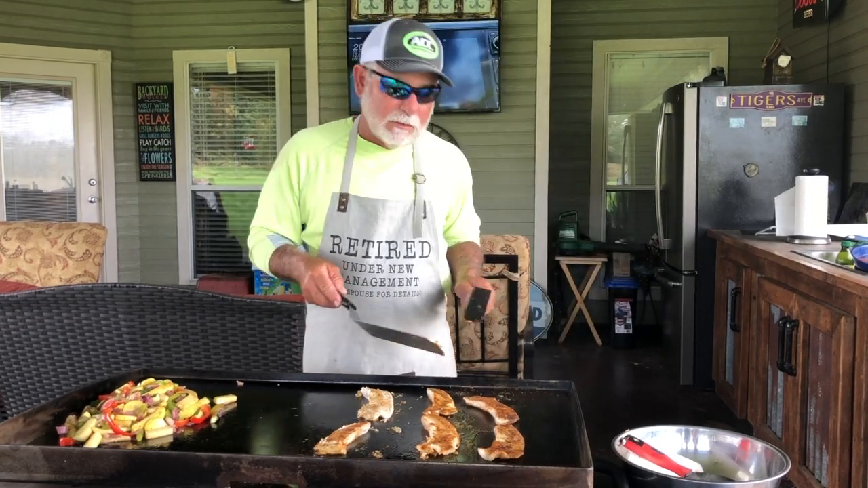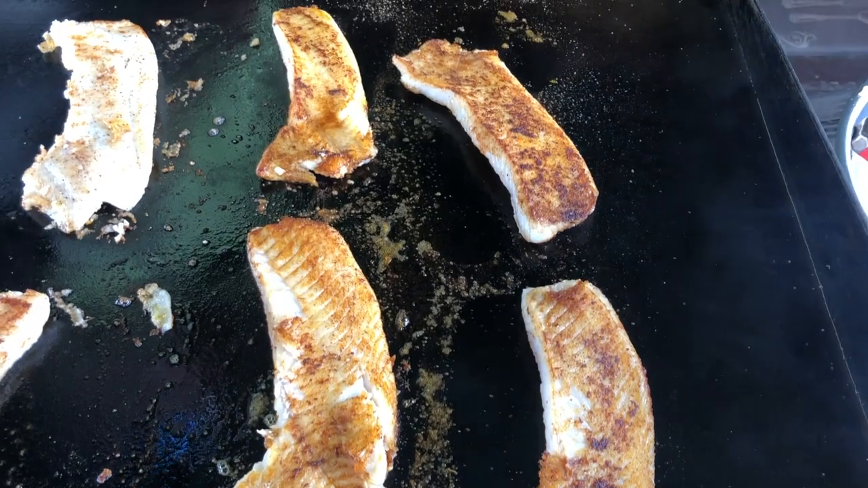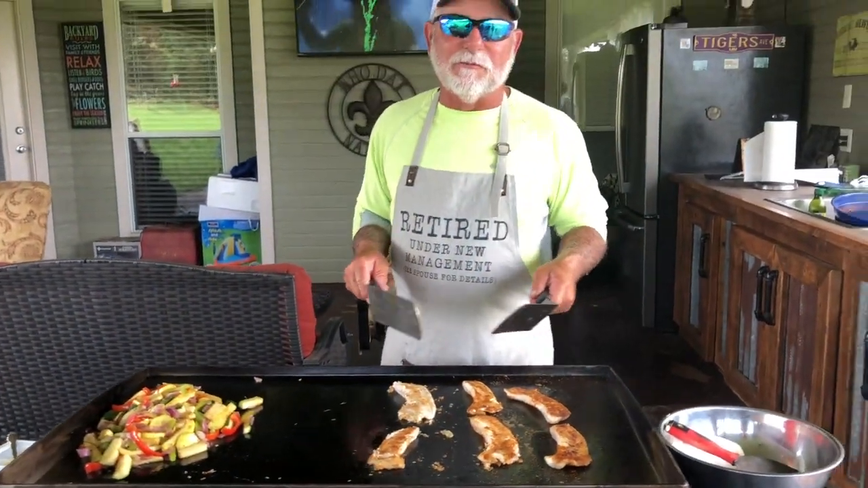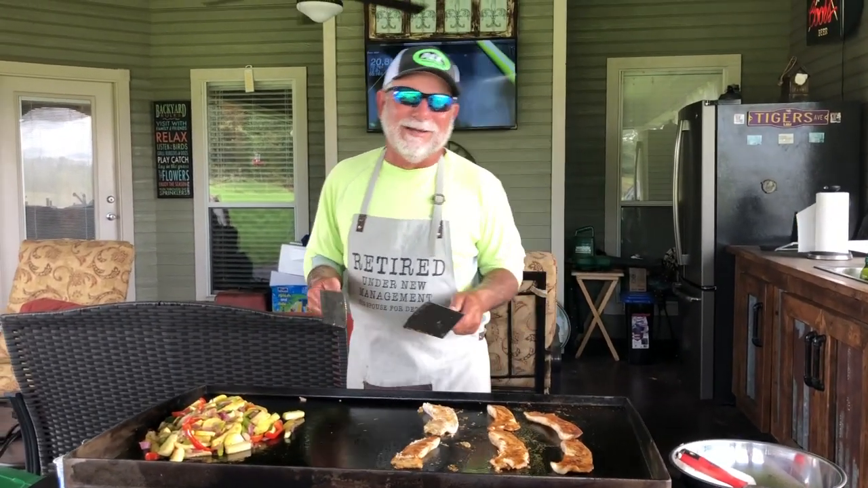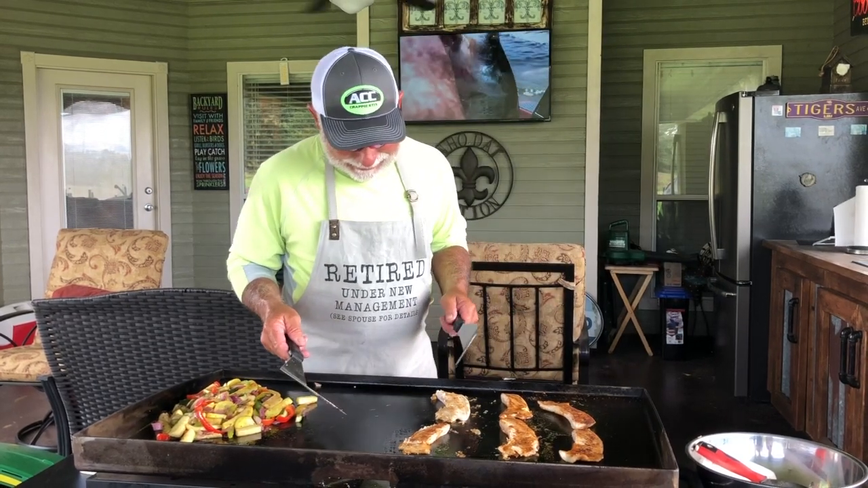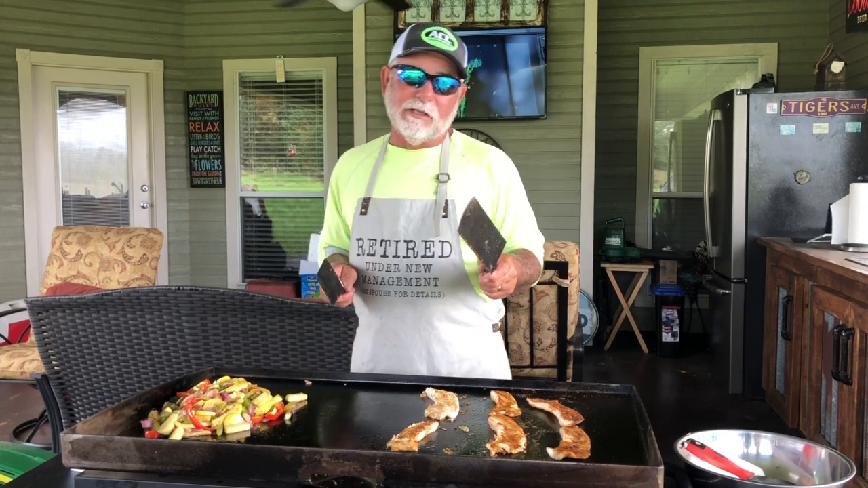Check out the color of these right here. That is Louisiana style Cajun blackened fish. I still like fried, but my son-in-law just told me he'll take this over fried fish any day. But what does he know? He stayed too many years in New York. We'll turn him into a Cajun. All right, a couple more minutes, and we're going to give it a taste test.